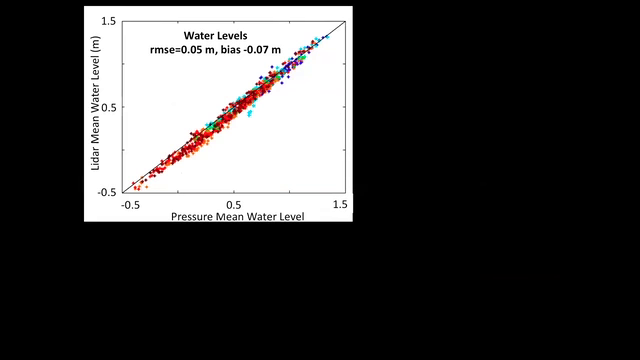Horizontal axis is the pressure measurements. The diagonal line is a 1-to-1 line, so that's perfect agreement. The colors are for the different pressure gauges. The red pressure gauges were further offshore. The blue pressure gauges were closer to the LiDAR, right near shore. And notice that all those points fall pretty well along that 1-to-1 line.